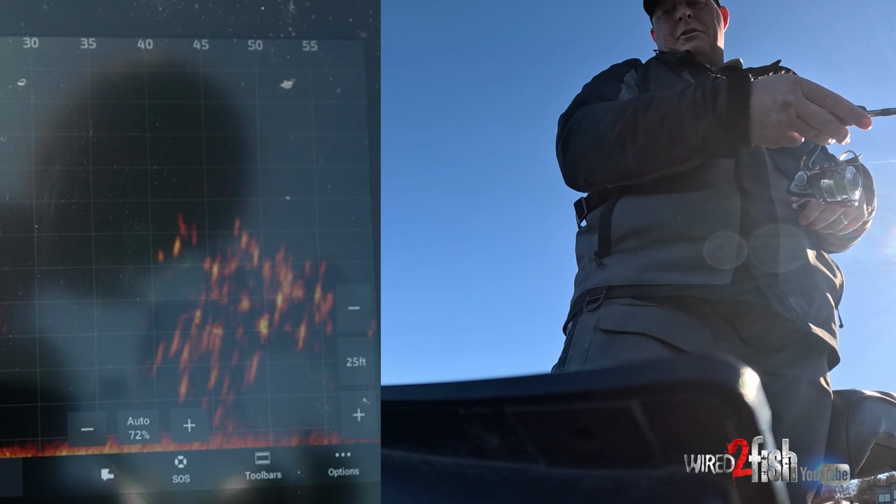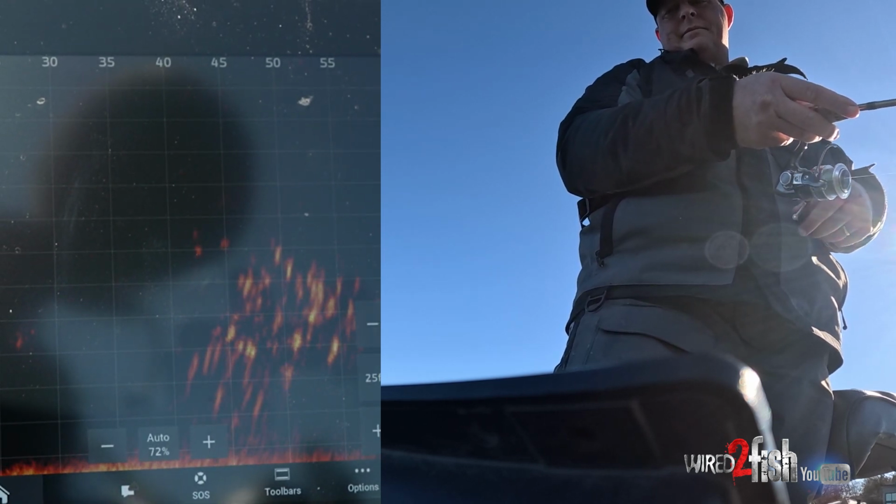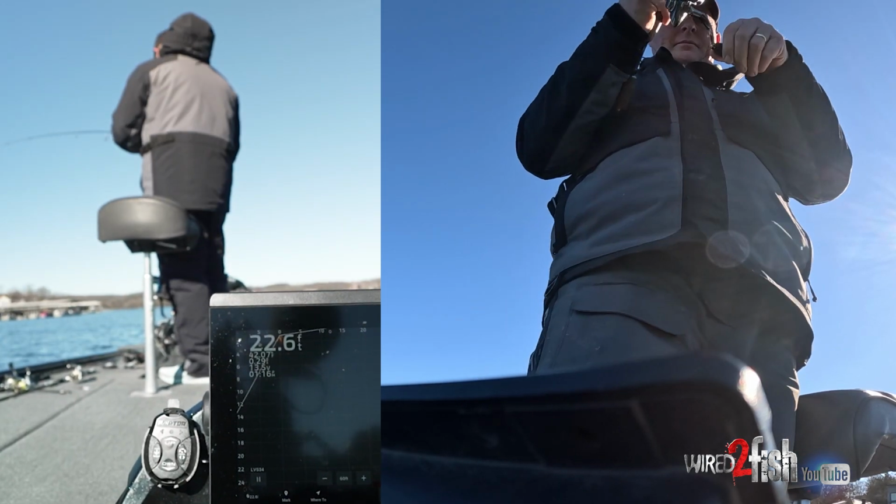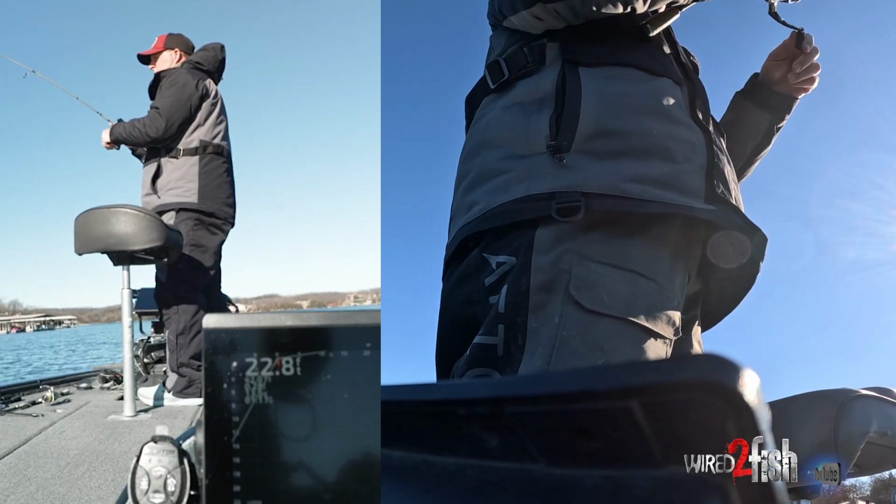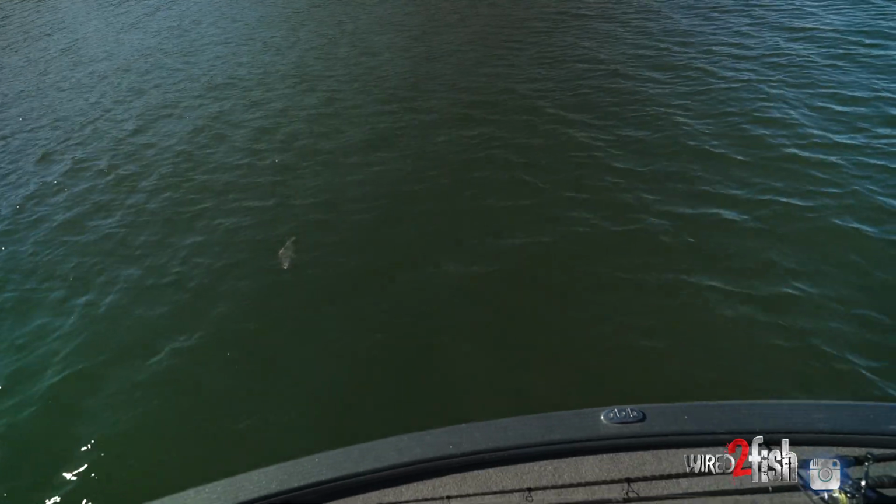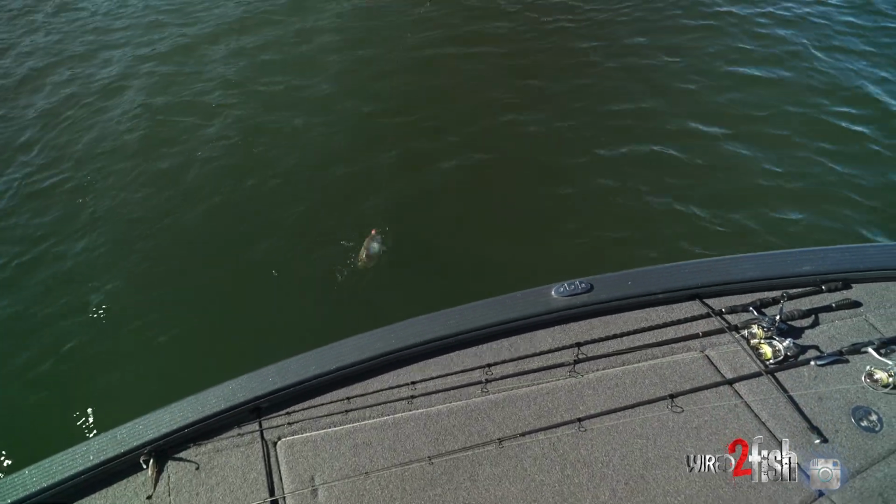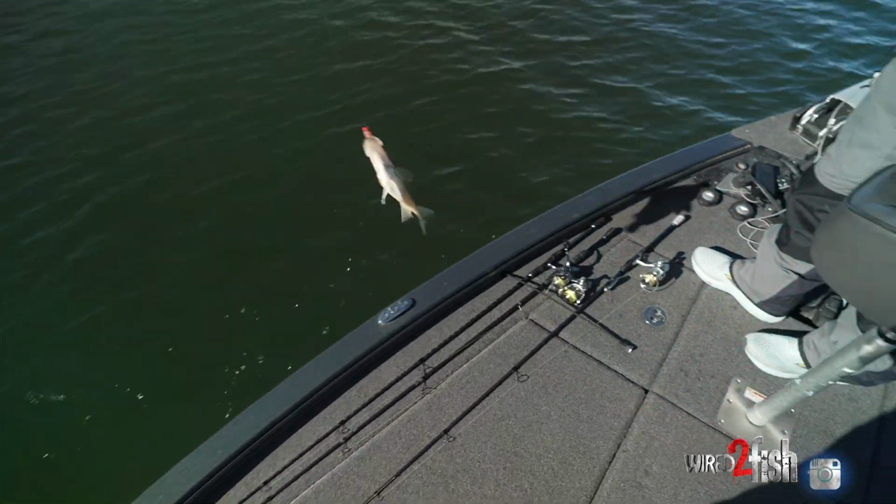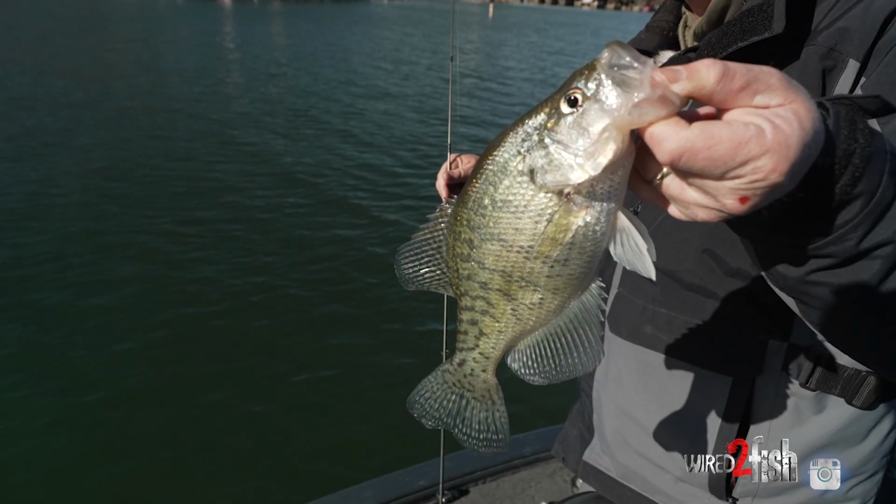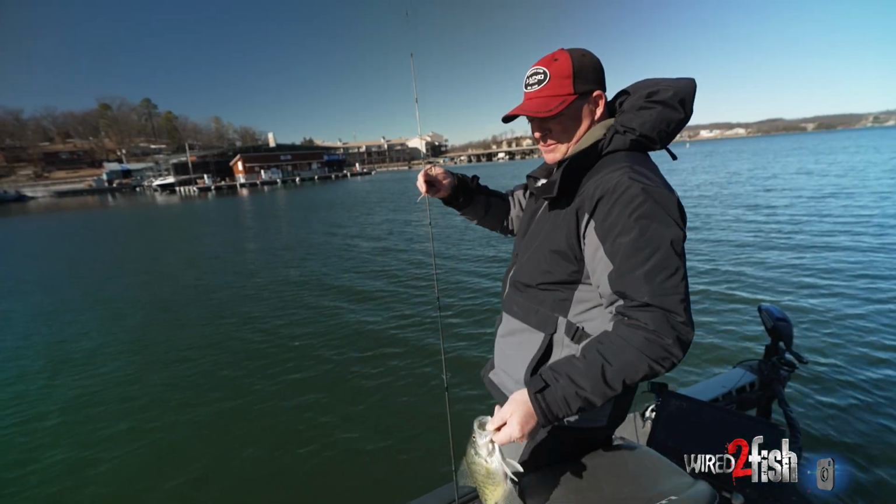Oh, one of those should bite it though. There he is. Maybe we should start putting these guys in the live well. That's a better one. They're awesome. In the wintertime is my favorite time to catch them. I'm putting them in the live well.